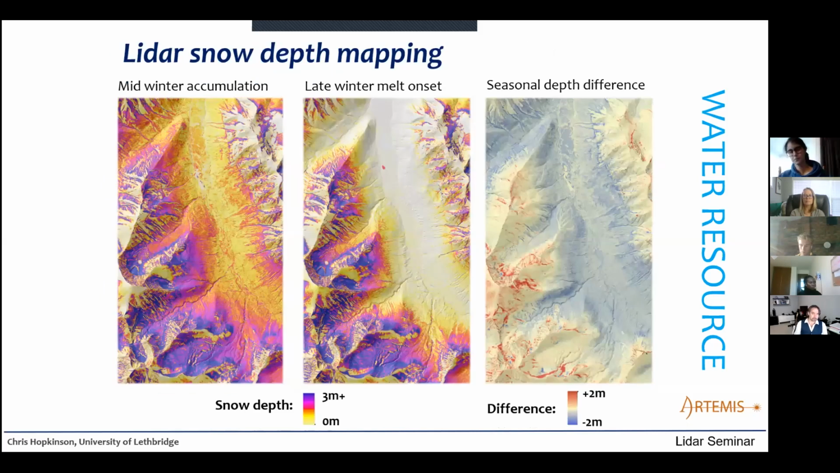Another application in the water resources domain that we're currently pioneering at the University of Lethbridge is snowpack mapping. Now, interestingly, NASA JPL in the US are also working in this domain. So I'd say for them, it's perhaps a little bit more operational. They have slightly better resources and deeper pockets than we do at the University of Lethbridge. But, you know, it's kind of cool that we're working on some of the same projects that NASA are.